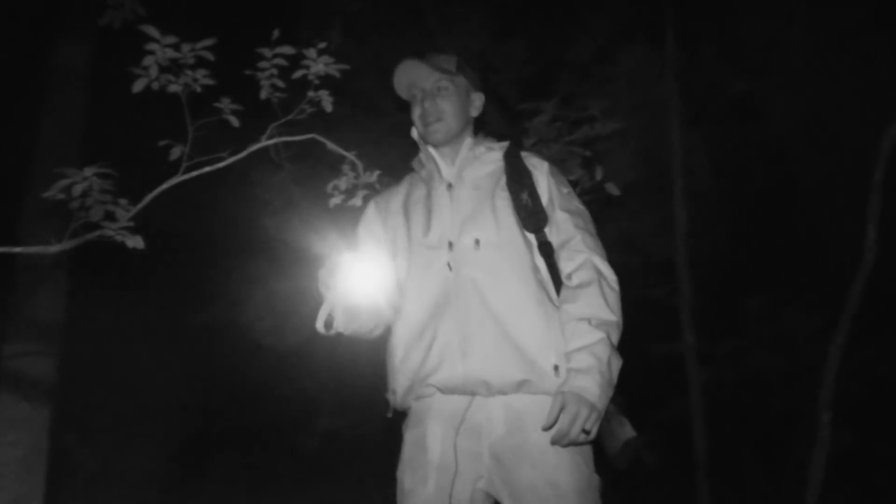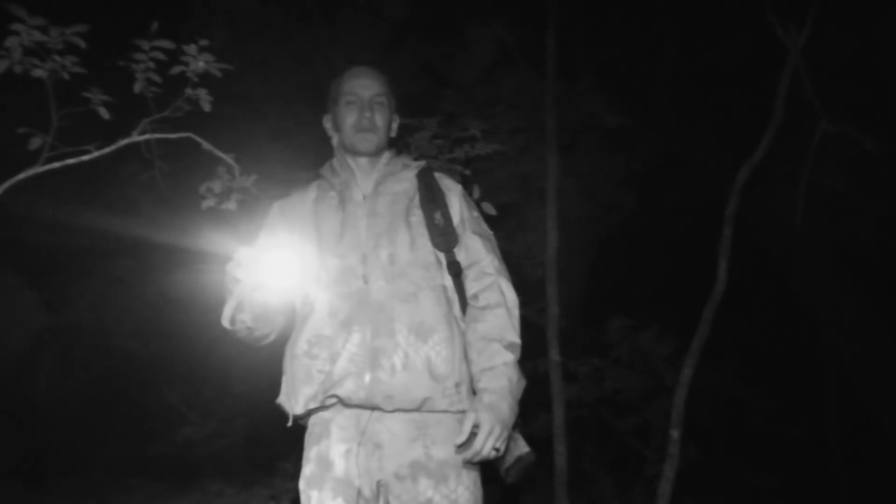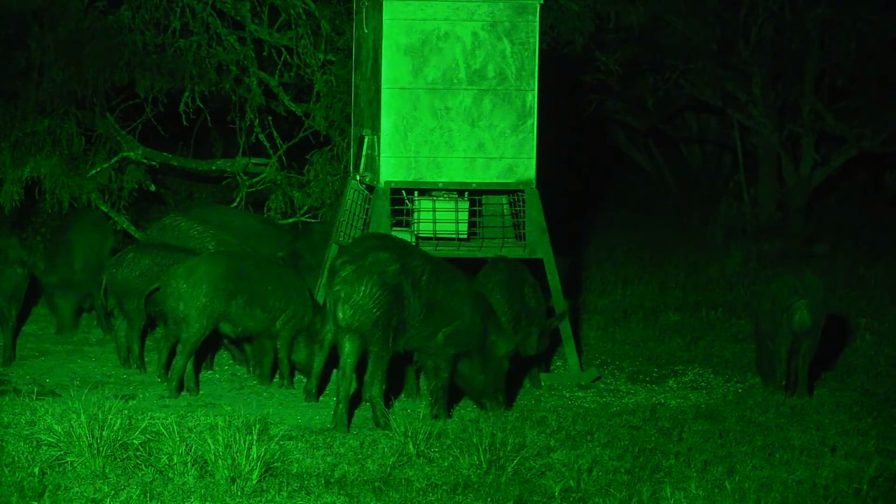Nice work, Lane. Second one. We were both sitting in the chair. That feeder went off, and about 2 minutes later, they came right in. So I jumped out of my chair when that feeder went off. After Lane and I got the last hog of our hunt, we met up with Randy, who was hunting another part of the ranch with his bow.